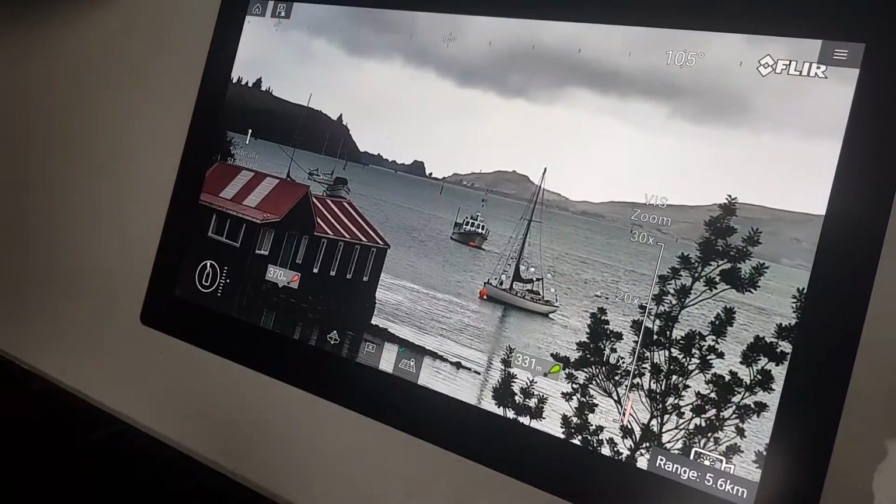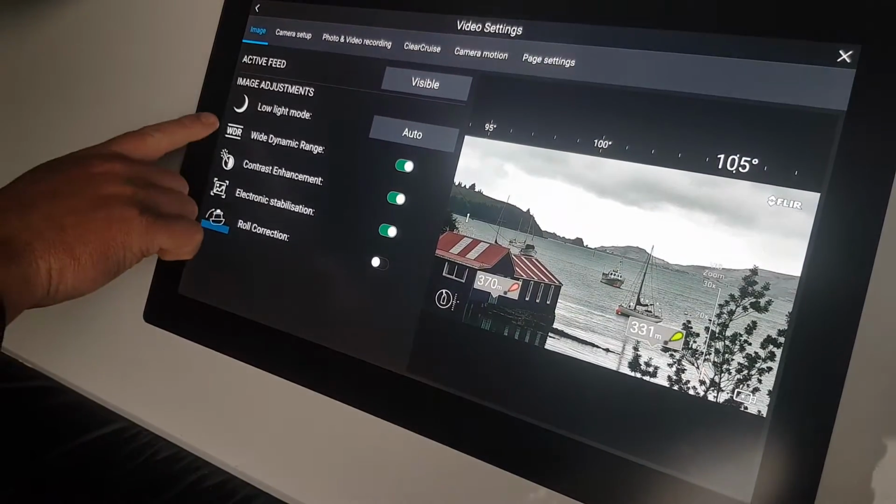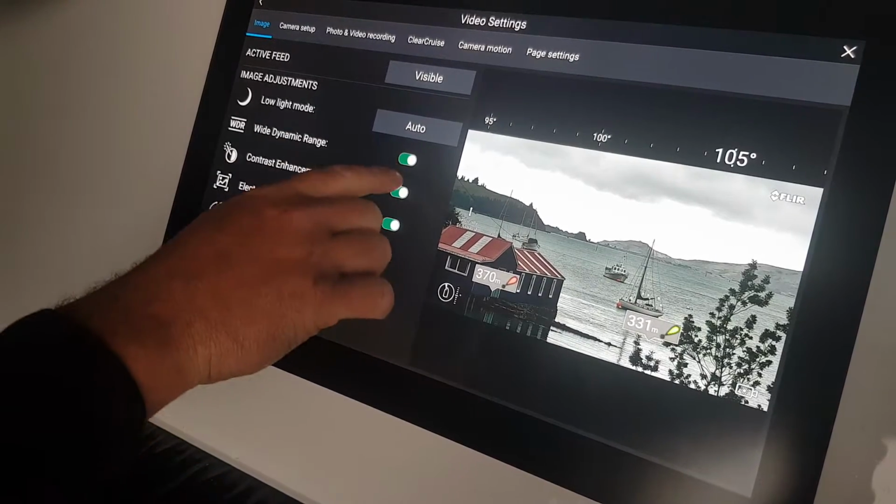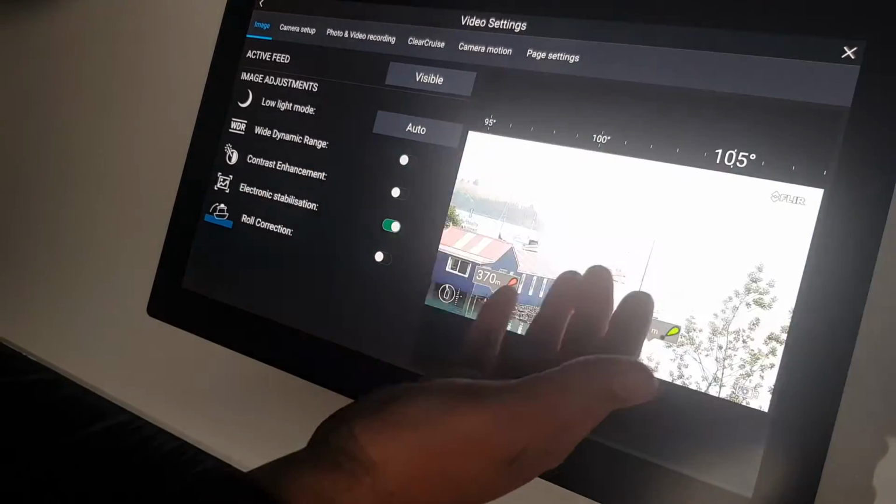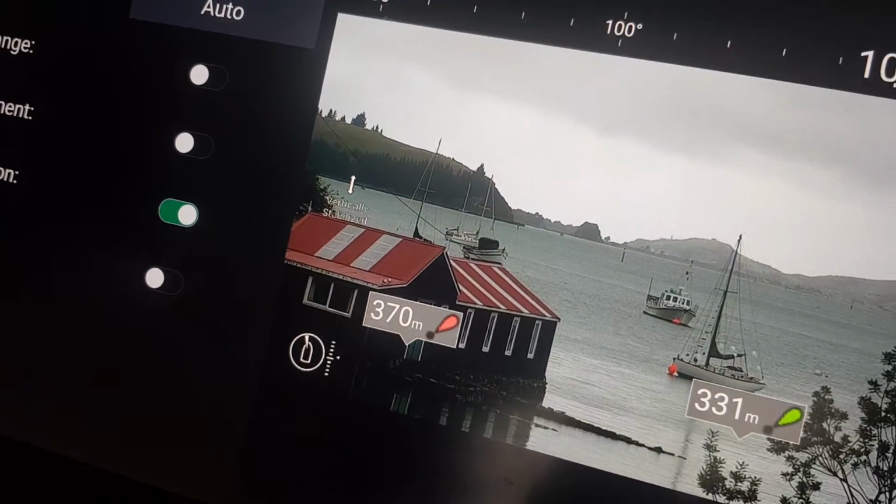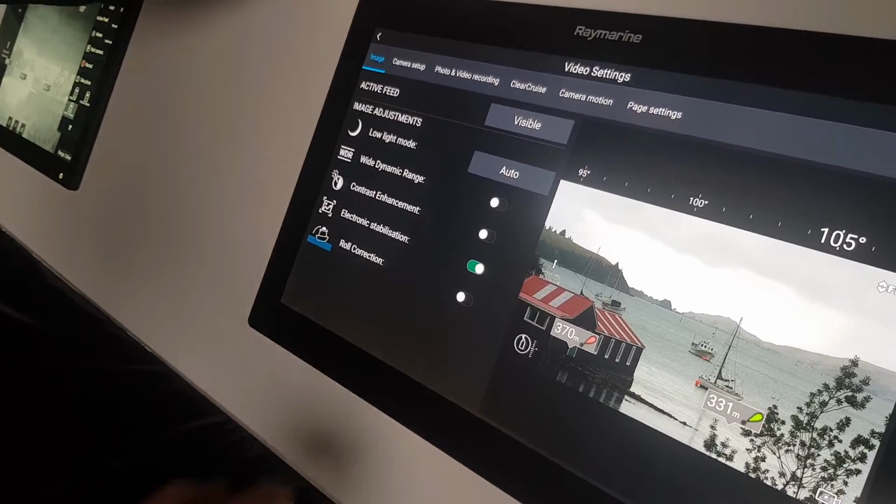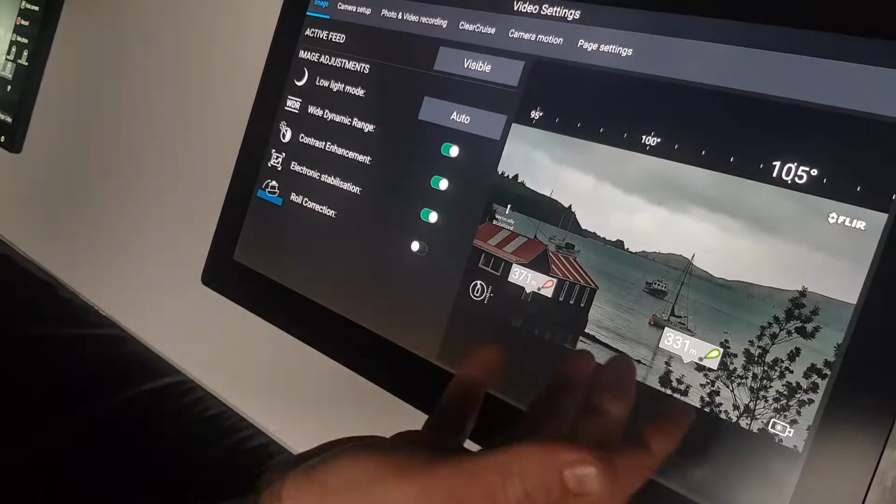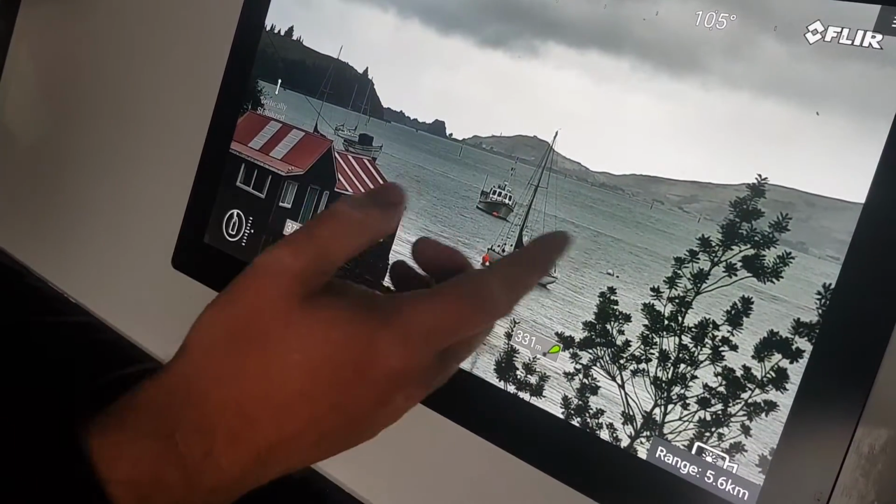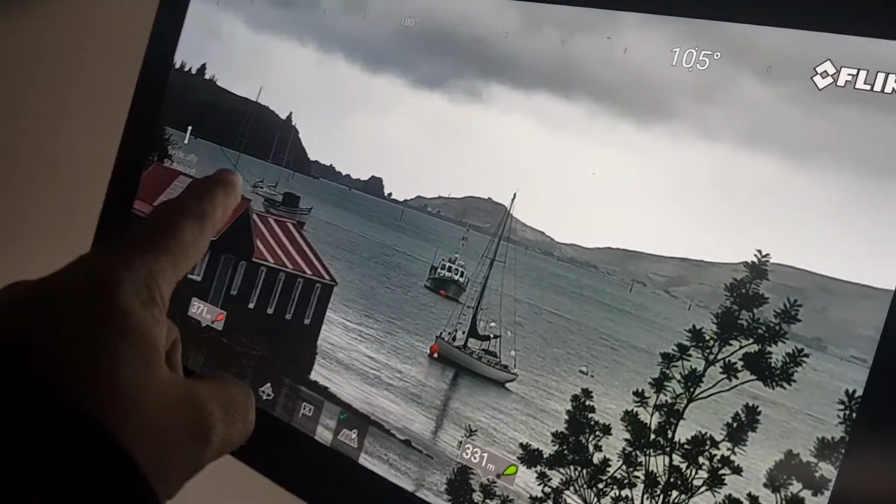There's a few different features with that. What we've actually got turned on currently is both the wide dynamic range and the contrast enhancement. As you can see, when we peel those back, you're getting a different layer of light come through. We have got it in the automatic low light mode, but that will obviously change as the night rolls on. This just gives a higher contrast, means that you can see the differences between the vessels a little bit better, obviously in the distance.